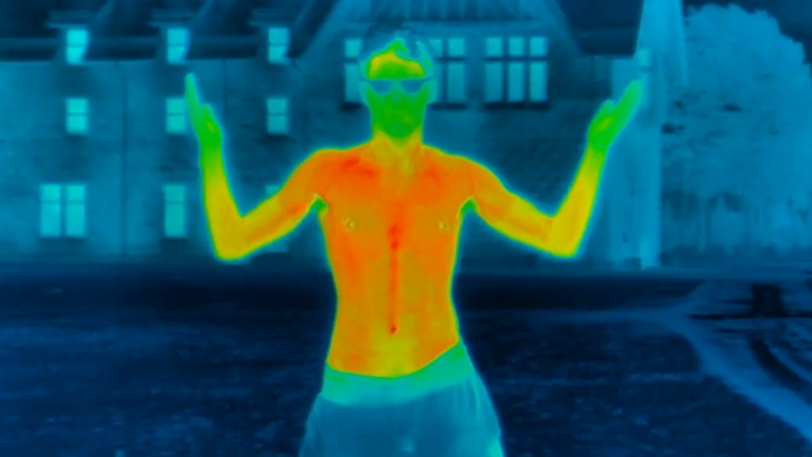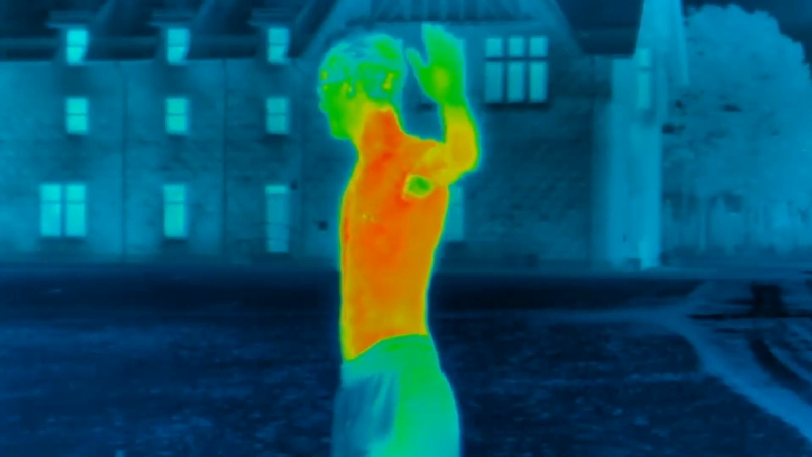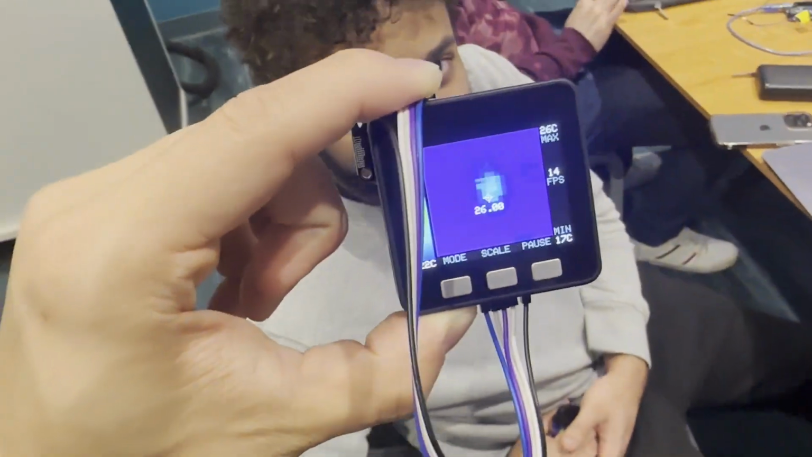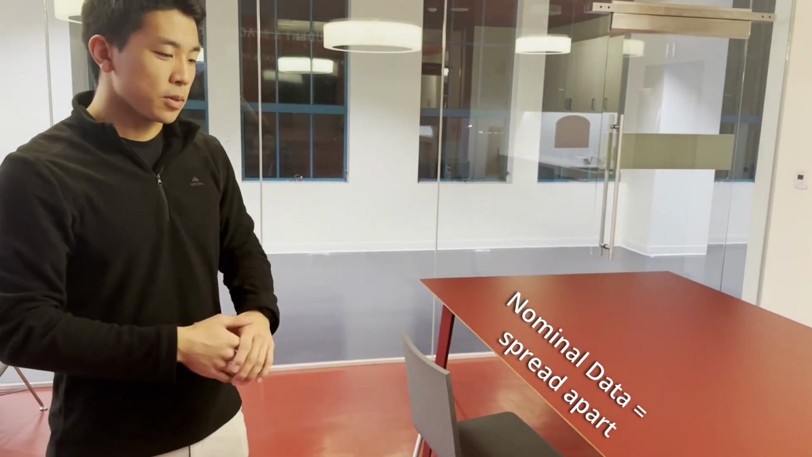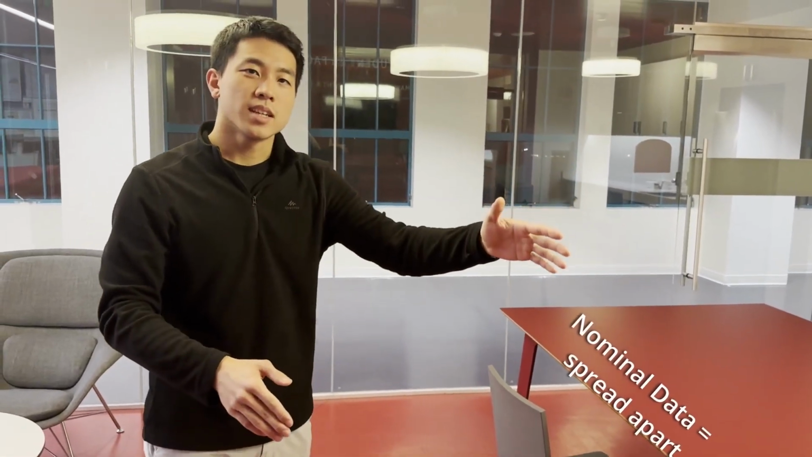Each human emits a thermal heat signature which ranges between 80 to 97 degrees. By analyzing the raw data, which is captured with an infrared thermal camera, we can build models of nominal human behavior within different rooms and environments. On a typical day, the arrangement of people sitting here would be evenly distributed throughout the table, sitting on each of these individual seats. Now, let's take the thermal heat signature of this, for example.